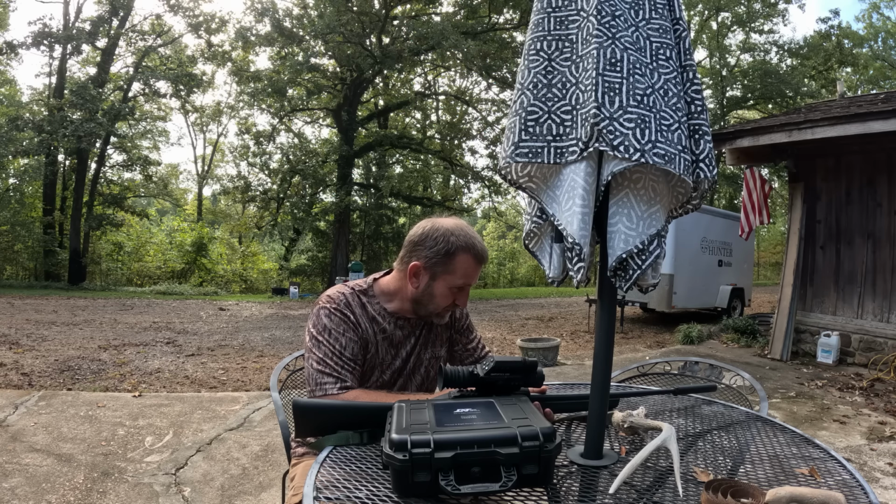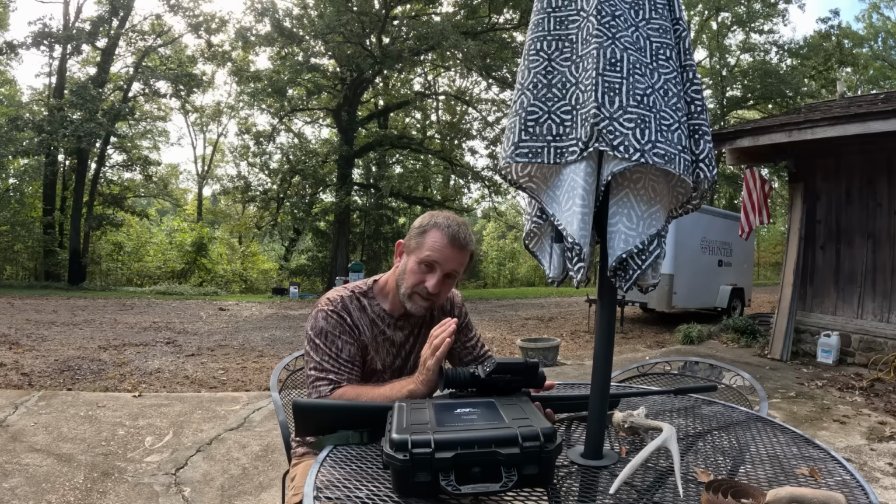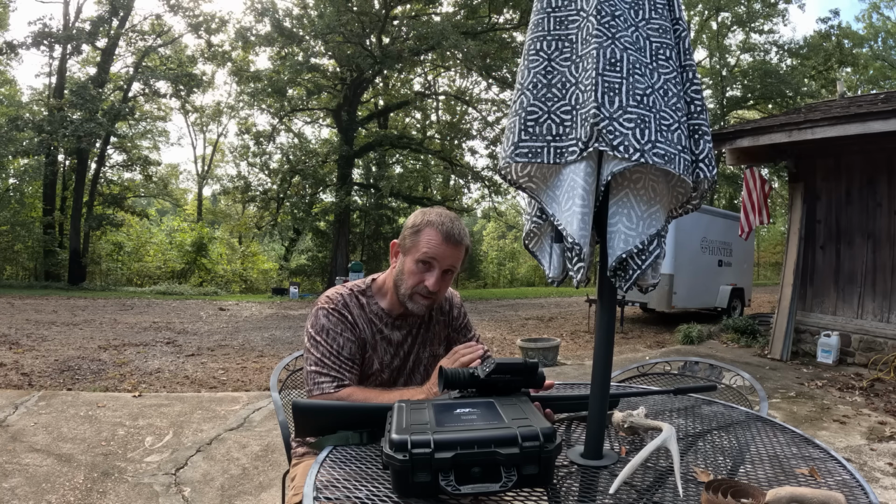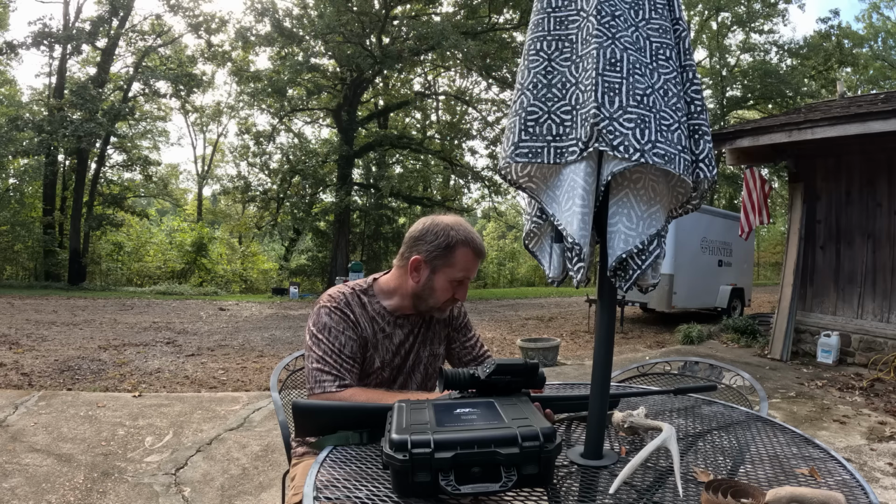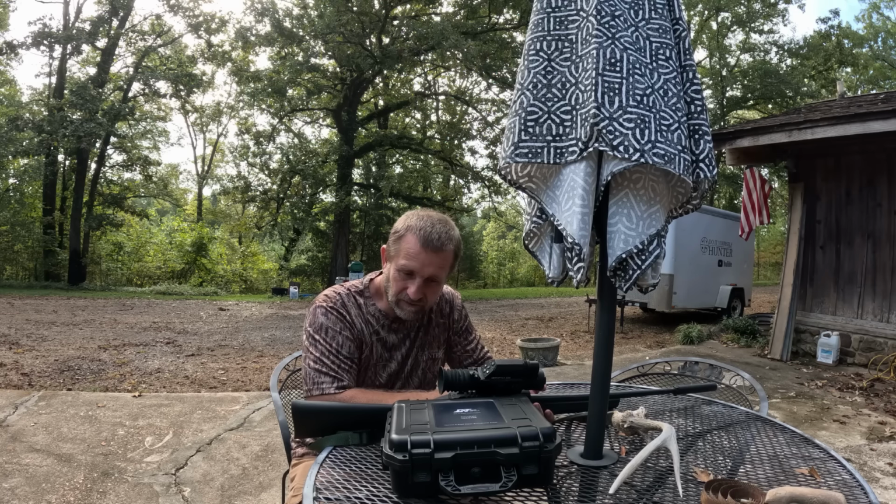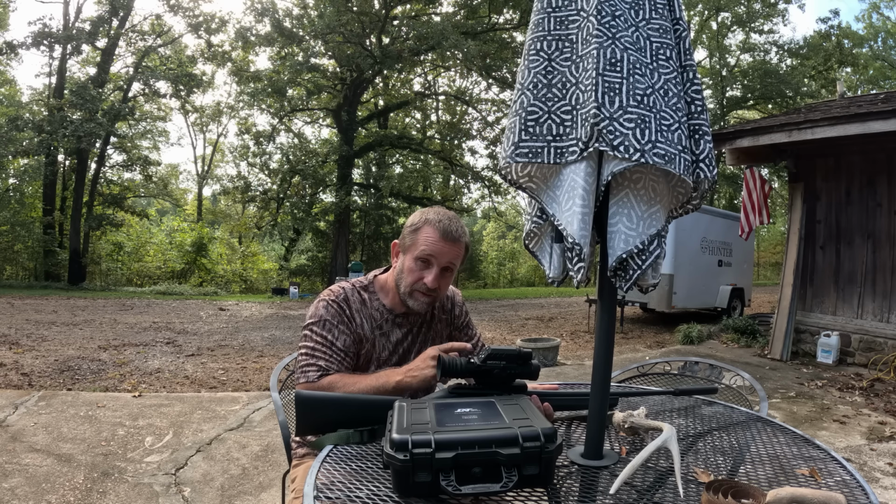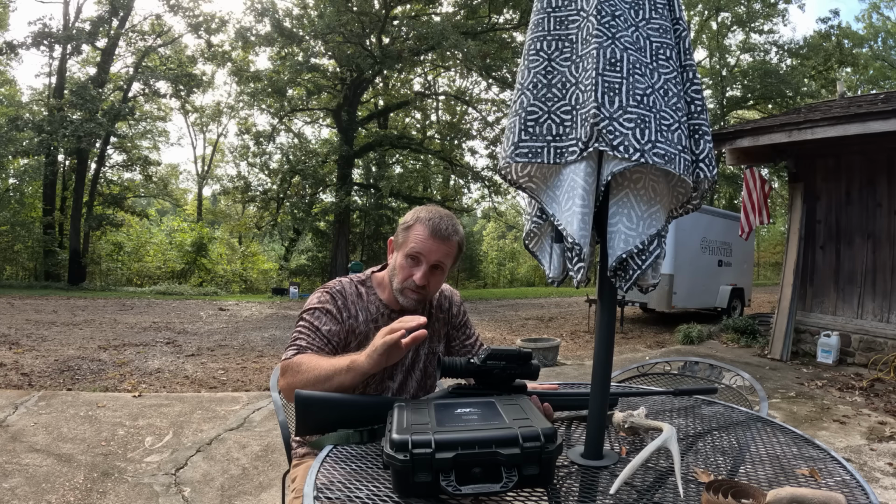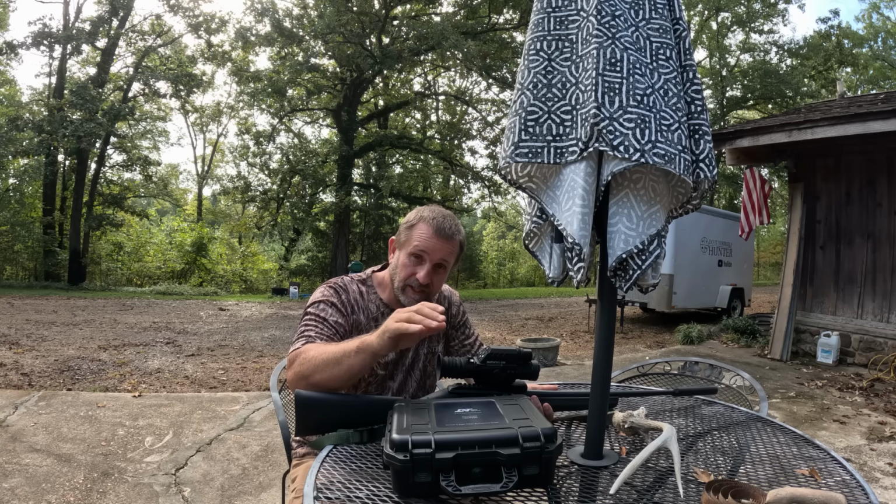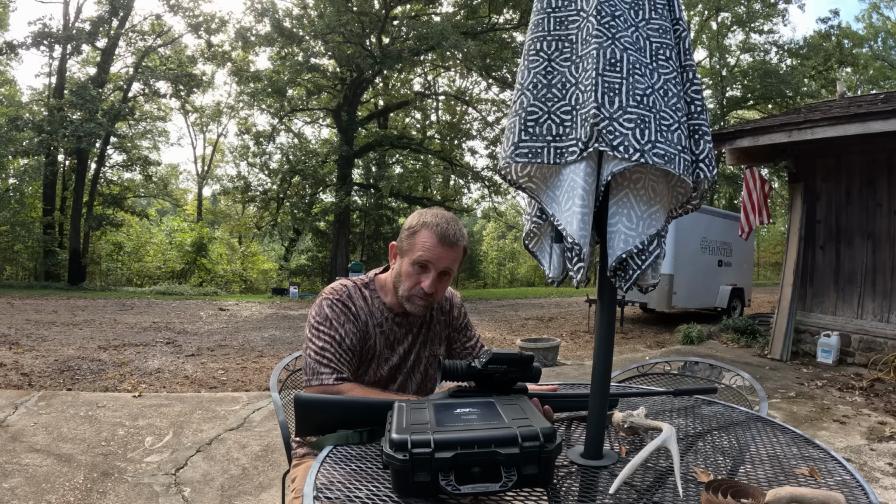These dadgum coons will get all over your feeder. I don't usually run feeders except after season, but I know a lot of y'all do. I like to try holding them in my area after season, and I've got a couple out trying to get pigs to come to them where I shoot them with these thermals. I think a lot of y'all that feed will find one of these scopes handy, because all you have to do is put the feeder out where you can slip in there and see it, and keep a camera on it. You can pattern a coon pretty easily on a feeder.